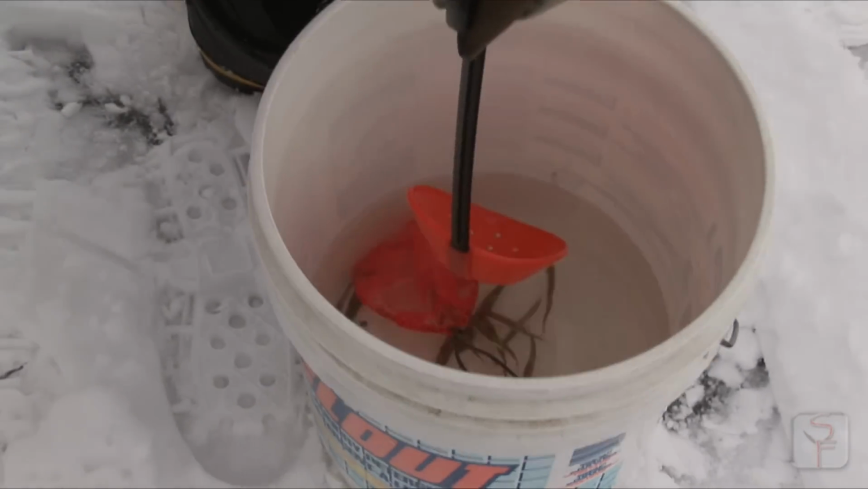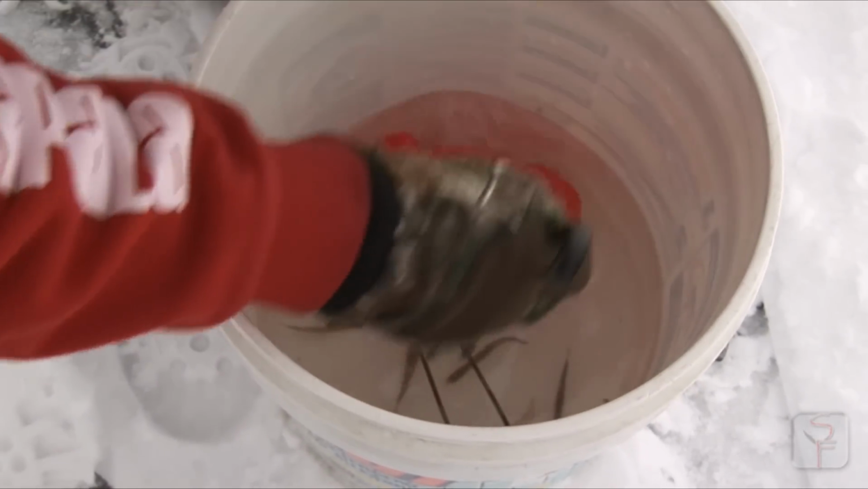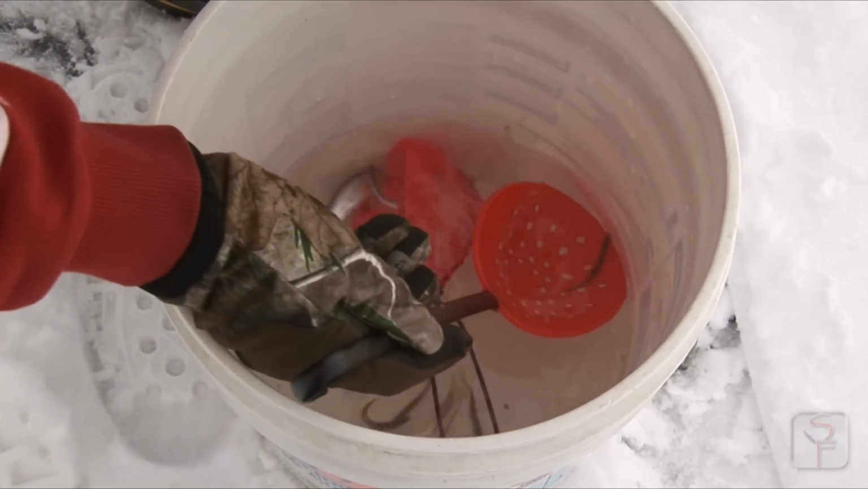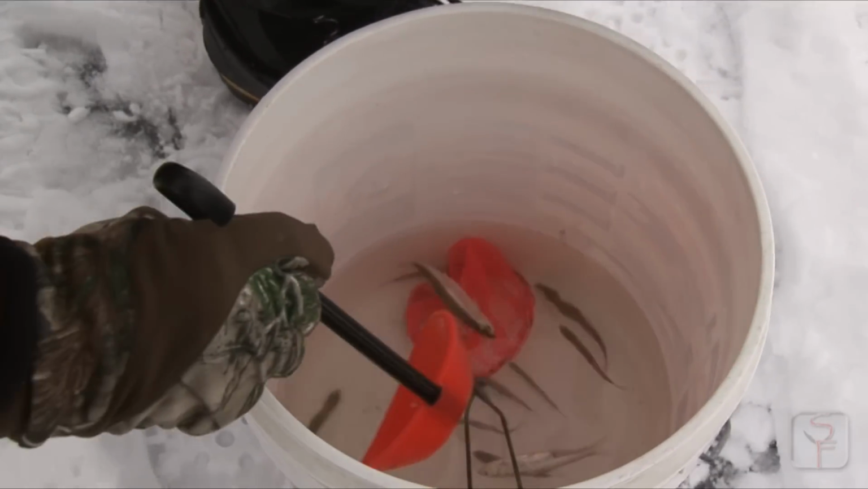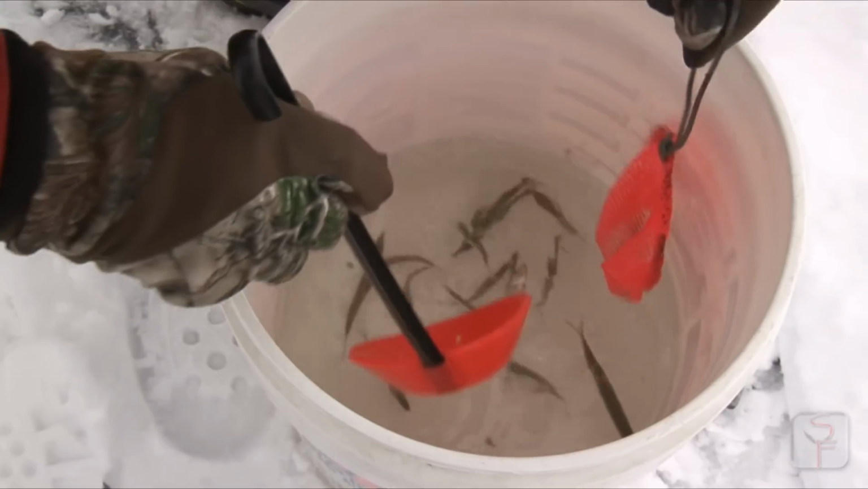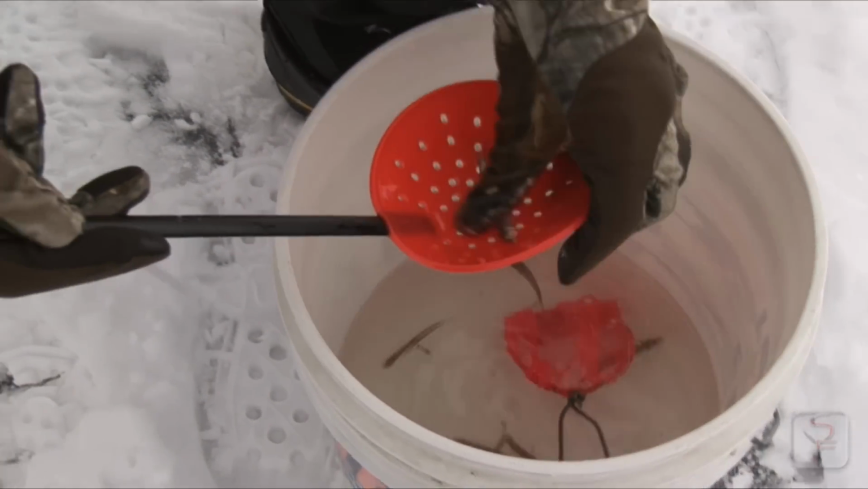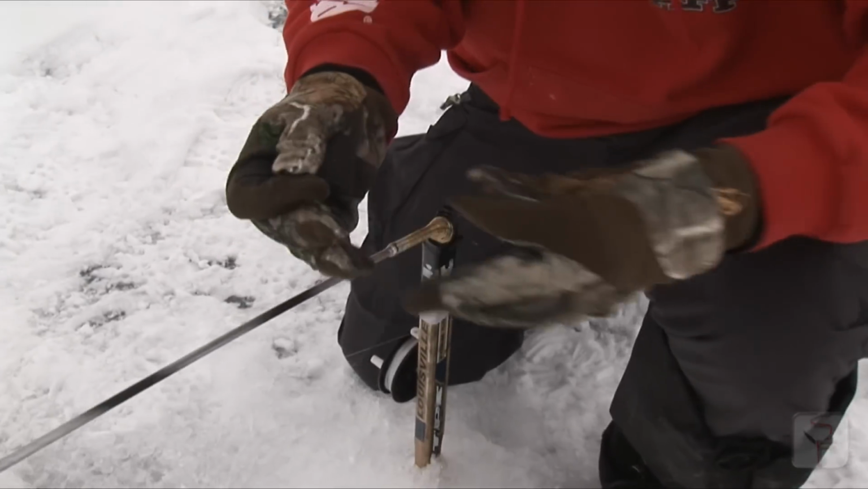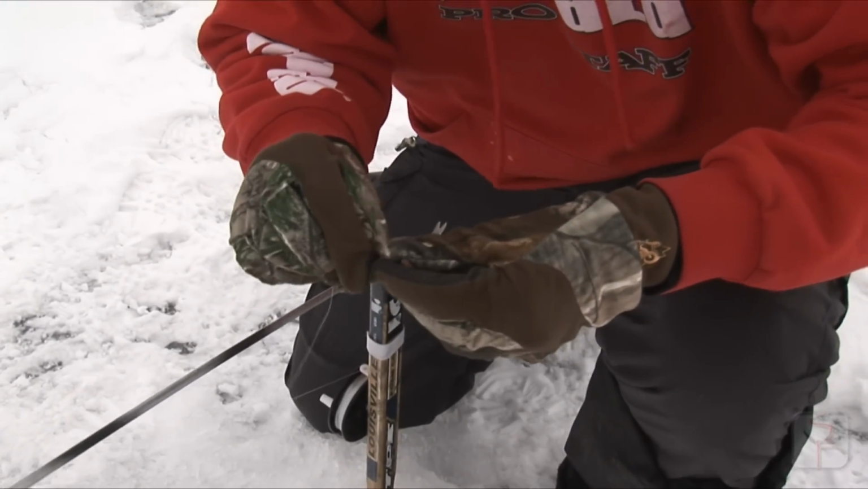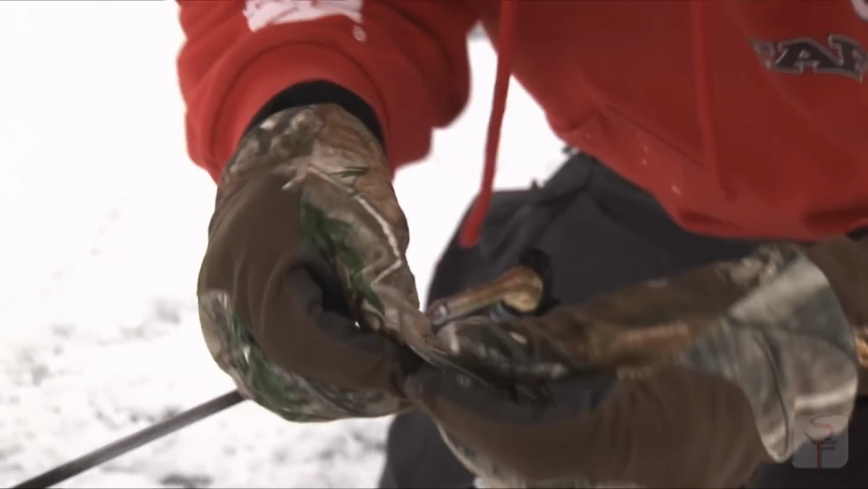And I'm just gonna scoop a minnow out of here and put a nice lively minnow on there. That one's not that lively, to be honest with you. So I'm gonna make sure I get a nice lively minnow like this one here. And I'm gonna put that back out and ensure that I'm gonna get a bite, because you definitely will not get a bite on a dead minnow or a robbed minnow. There you go.